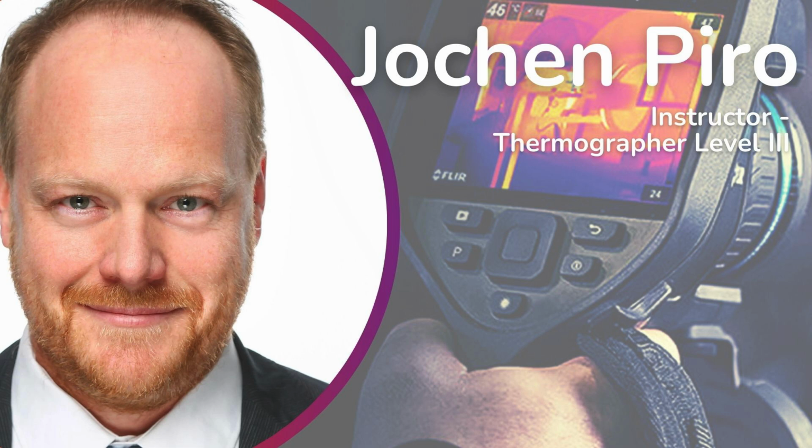Again, doing PV inspections is just one example, one application for thermography. The principles and basics of thermography apply to PV inspections like for any other kind of inspection or application. So again, taking care of or considering T reflected apparent temperature matters, of course. Angle, everything that has to do with emissivity, all these parameters influence your images and your measurement. This is no different for PV inspections than, let's say, building inspections.